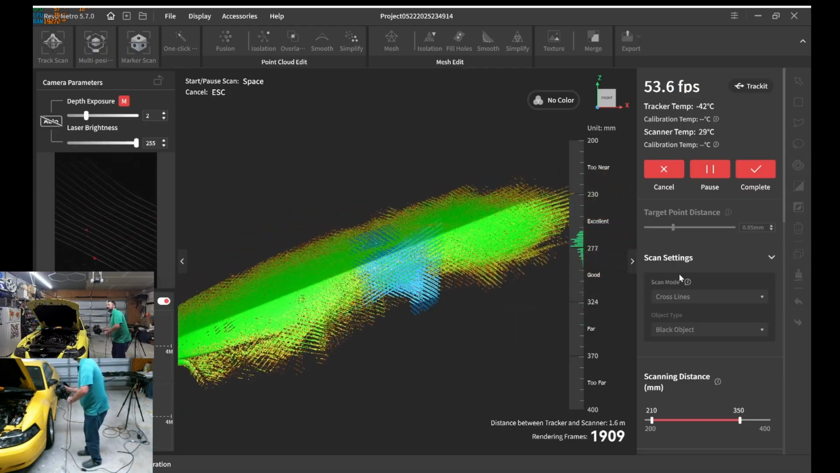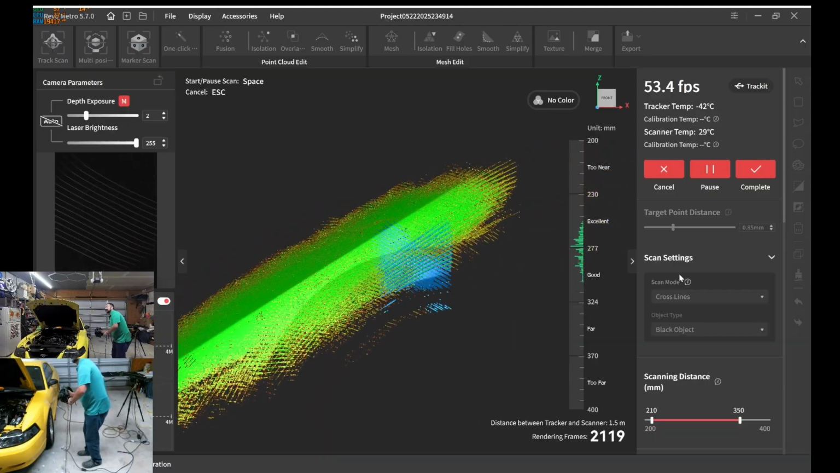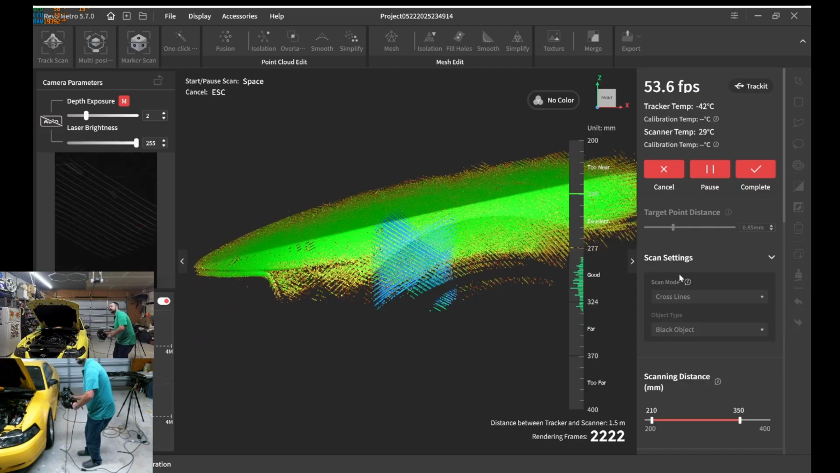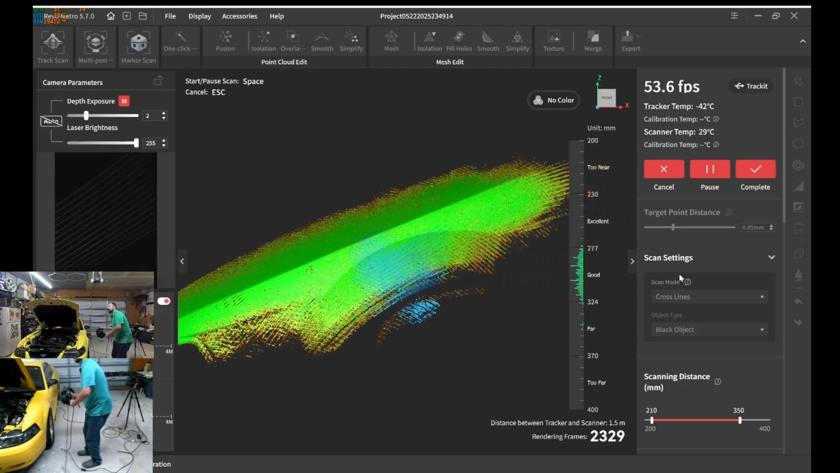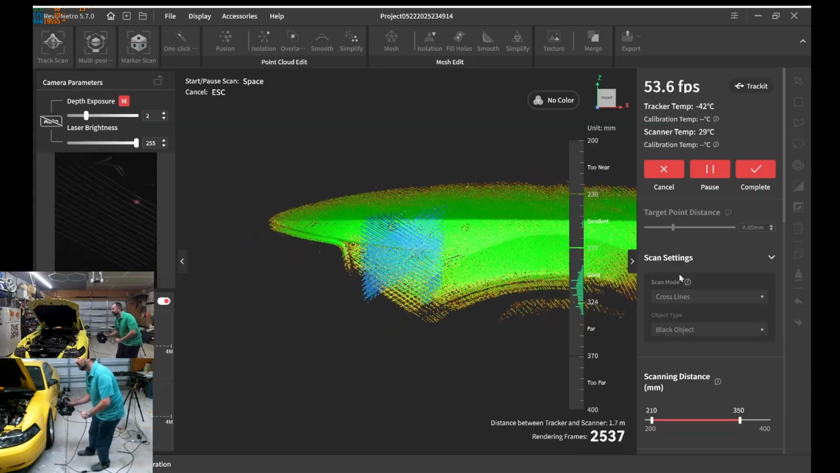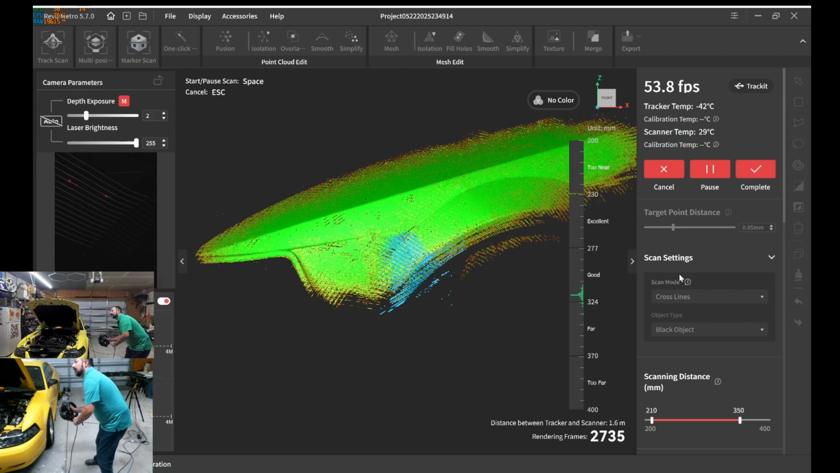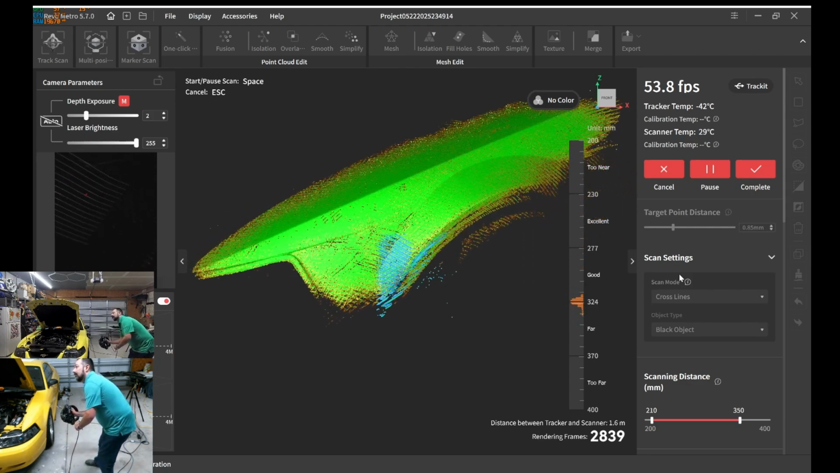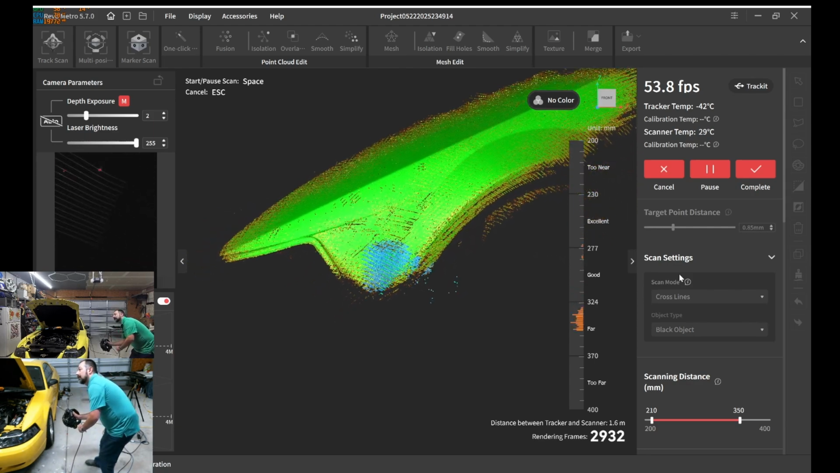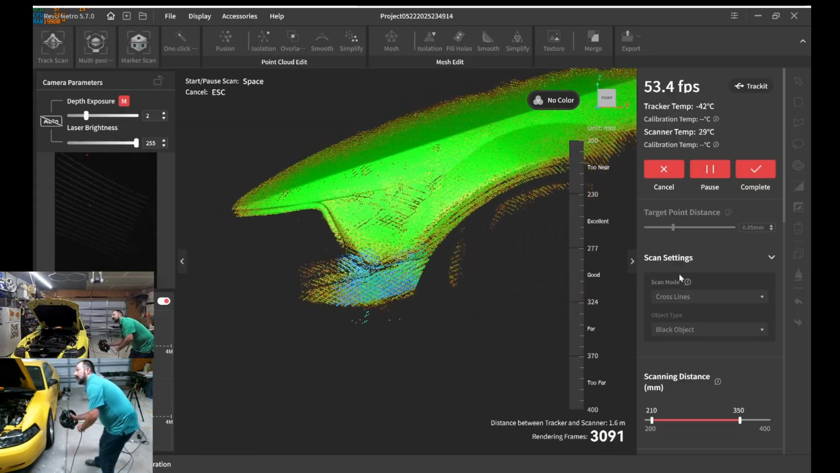Now you see we're filling in this fender that's got a nice sheen to it really quickly. Now I do have the Trackit on the tripod one notch down, so it's pretty low, but you really need to be low to be able to capture this area. I'm going to go ahead and scan as much as we can over here. We're going to keep going until we lose track. It looks like we're going to be in a good spot.